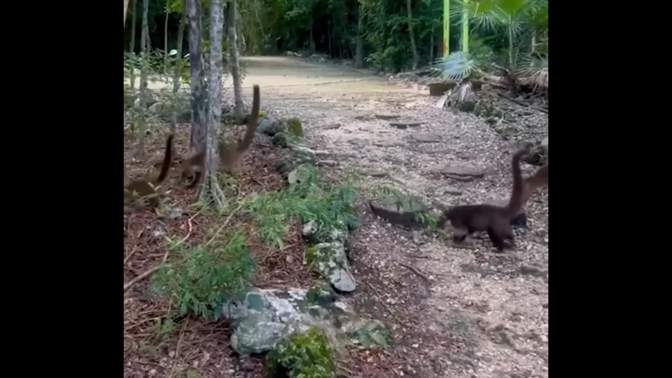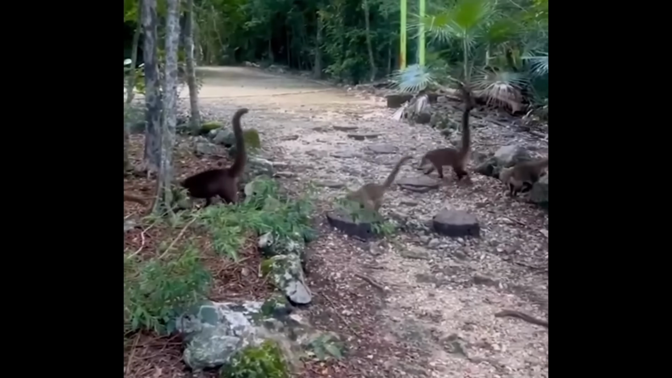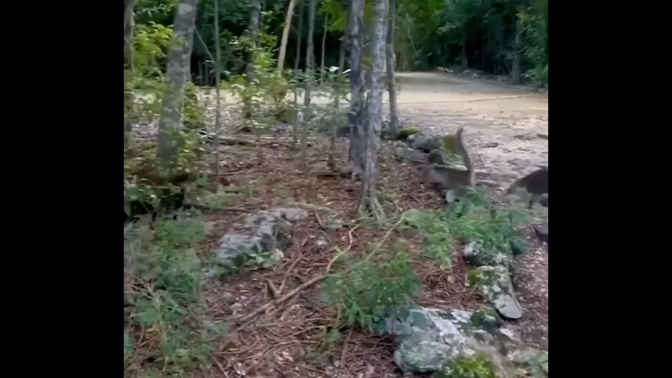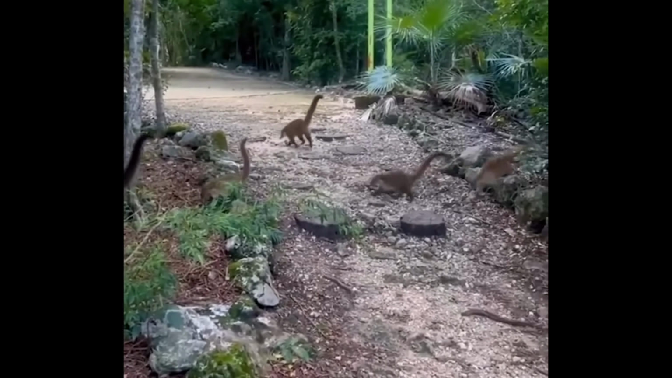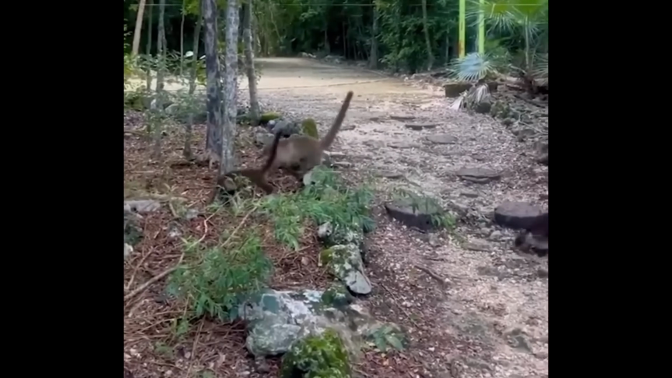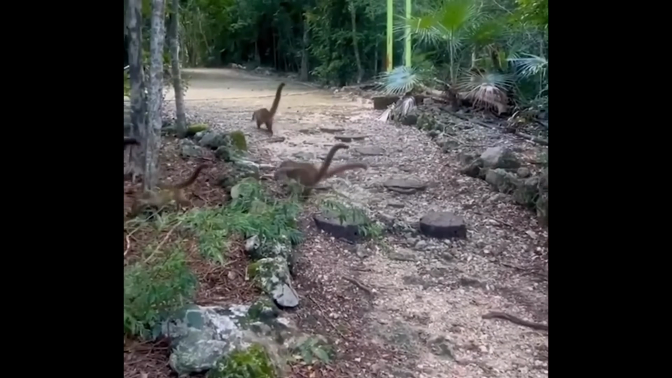Now, initially looking at this footage, I thought for sure that these were some sort of dinosaurs. But as I looked closer, I realized what exactly was going on here. The footage is actually played in reverse. And the supposed dinosaur heads and necks are actually tails. And these creatures are not in fact dinosaurs at all. Not even close to dinosaurs, actually. They're weasels running around looking for food.